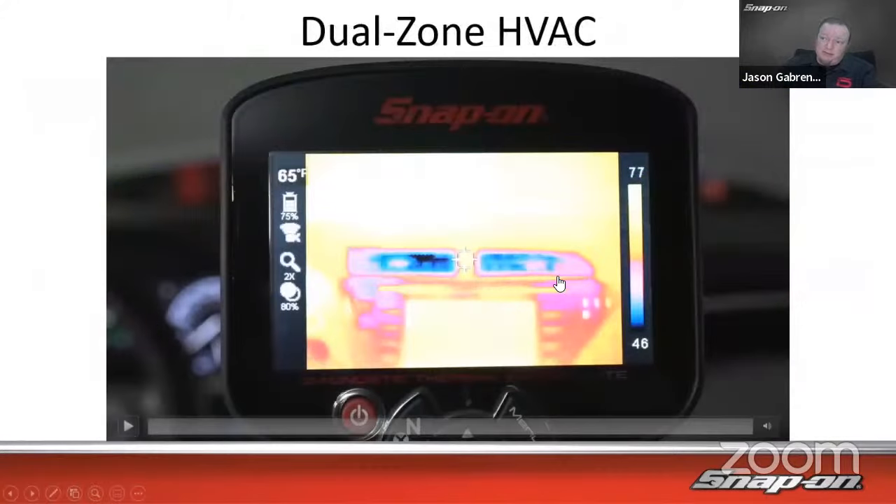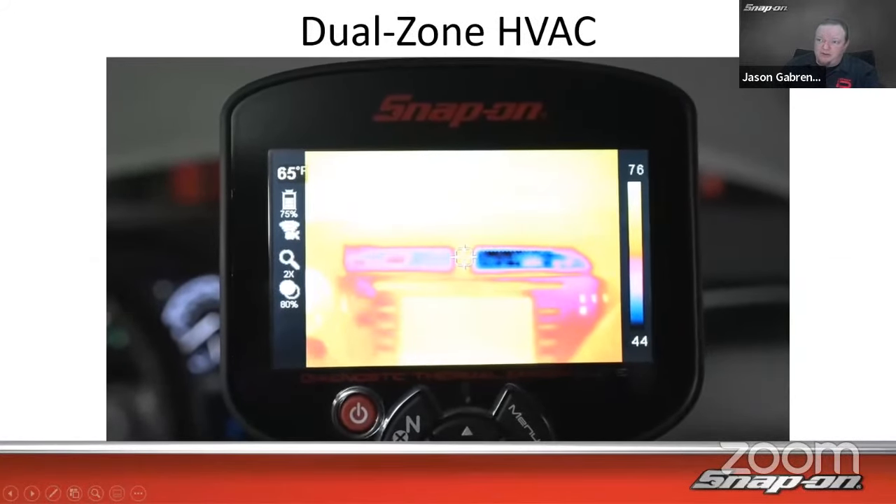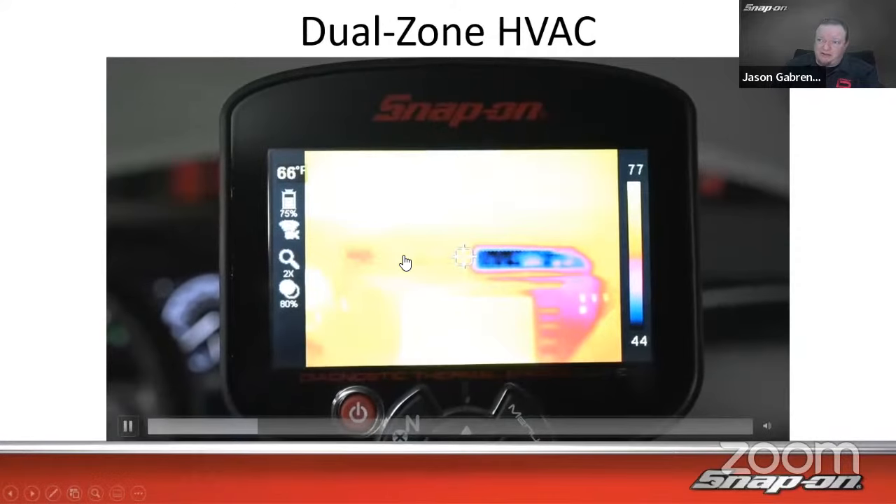And actually, we have a new time lapse that we just filmed a little while ago with the HVAC system as well. So I'm going to press play here. You can see these are both cold. This is a dual zone climate control. So it cranked up the heat on the left-hand side. You can see it goes warm. And then the right-hand side cranked to full cold.